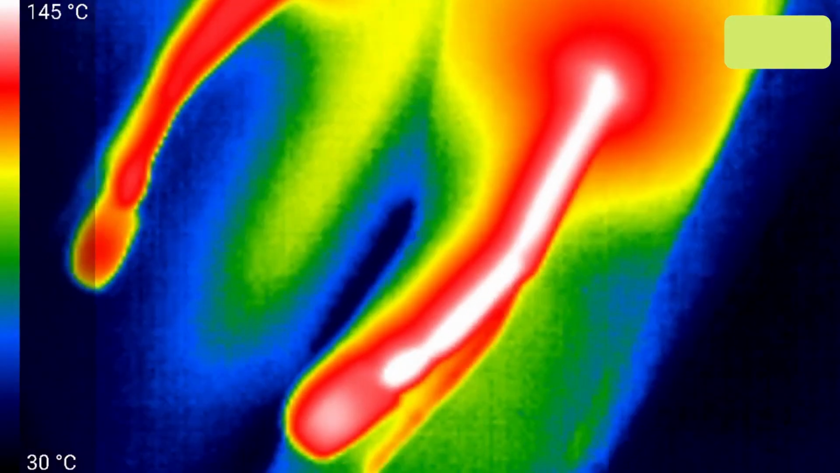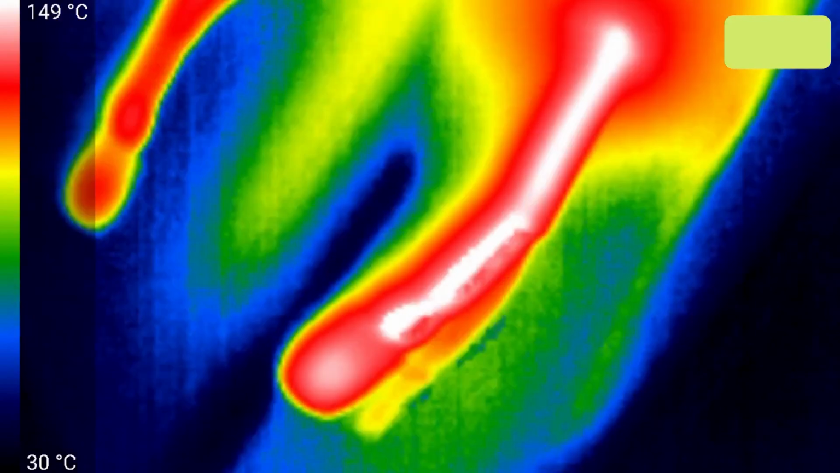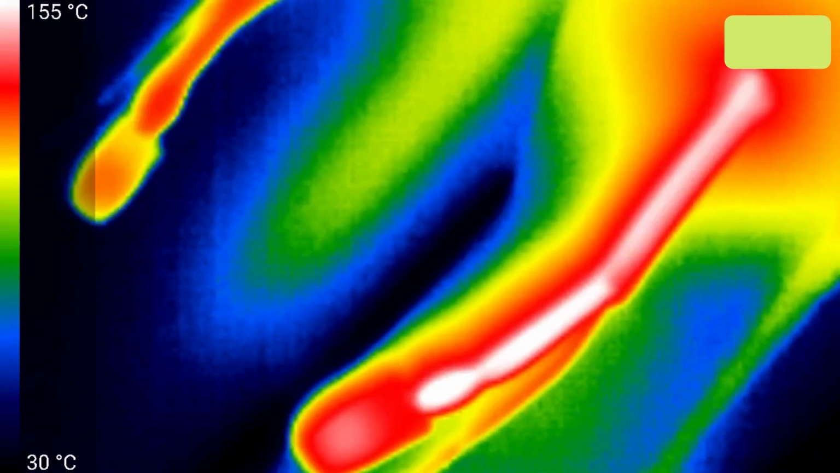You can see some bulges occurring there, and I think the main reason we've not had any shorting is because I've made sure that there's very little stress on the wire. So what do we have? It looks like we're at about 100 and, well, peaking at 147 was the highest that I saw. Oh, 155.